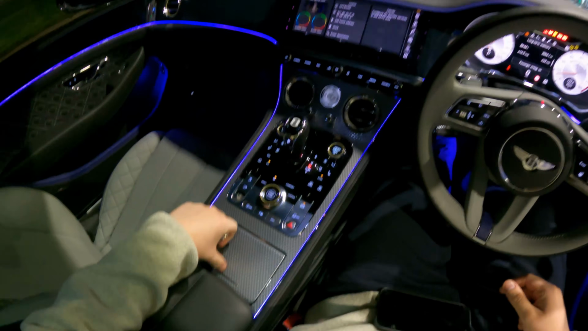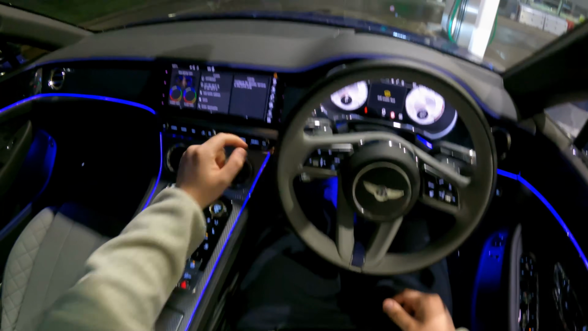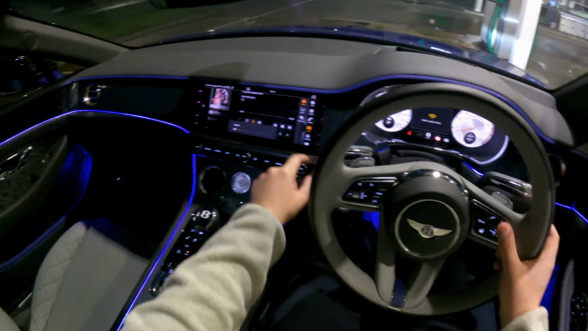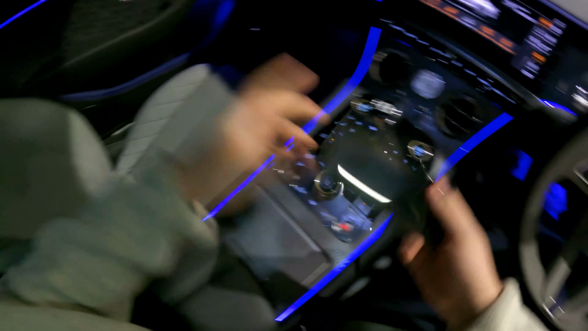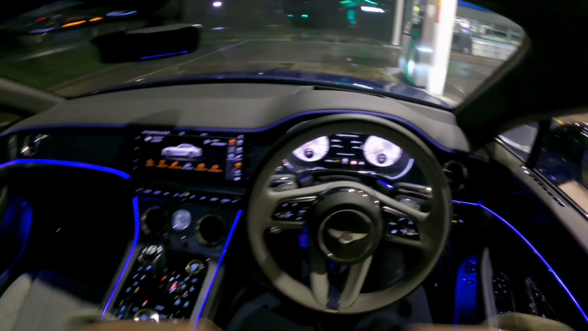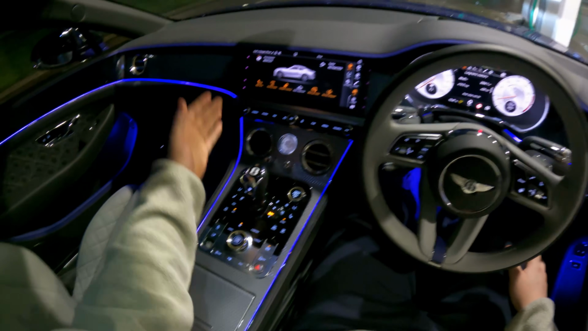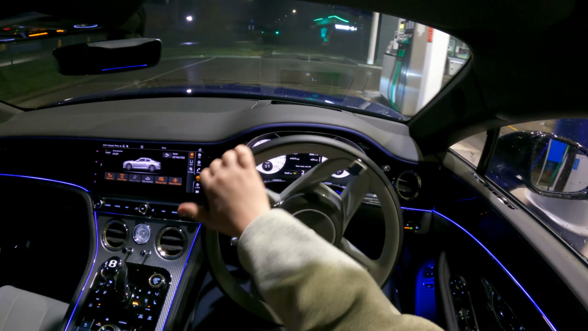Store the key away. Washer fluid. Yeah, whatever. We don't care. Alright, where should I put my phone? I'm just gonna put it here. We've got the seatbelt butler. Very nice. Yes, there we go. Nice and dandy. Adjust everything and let us go. Sport mode, and off we go.